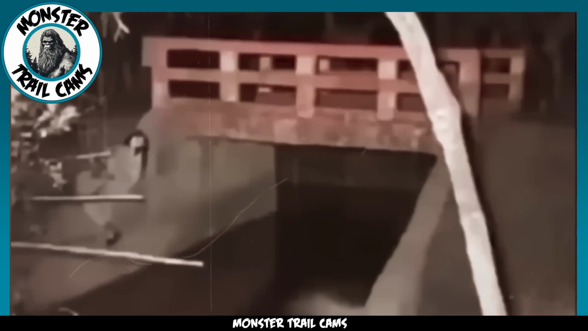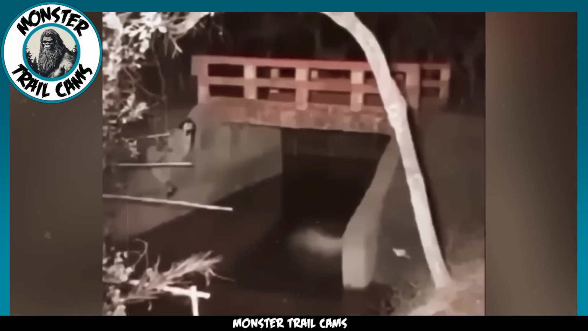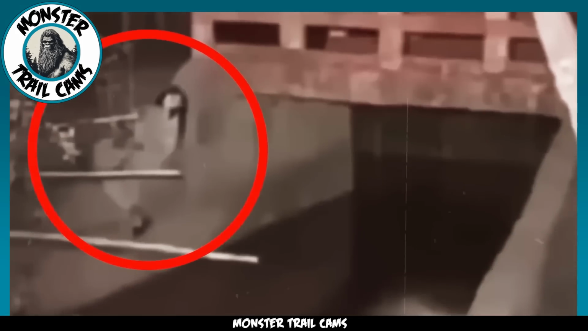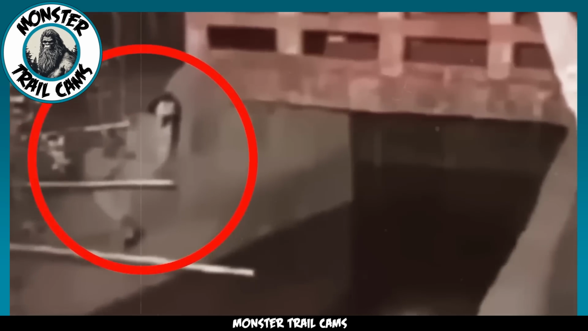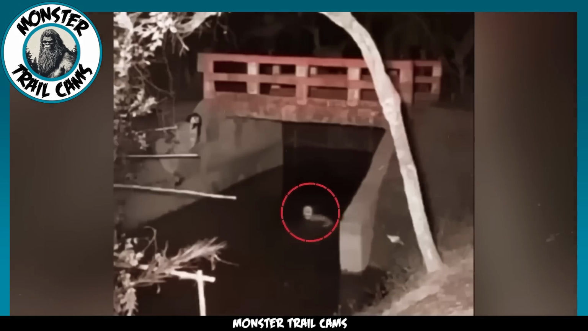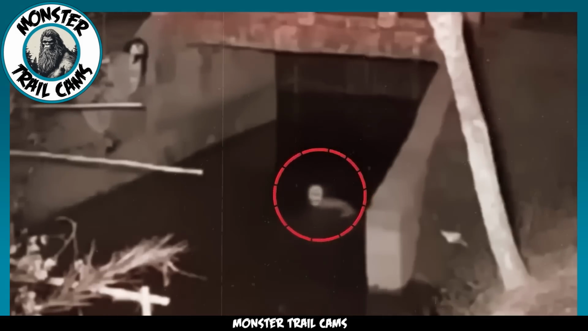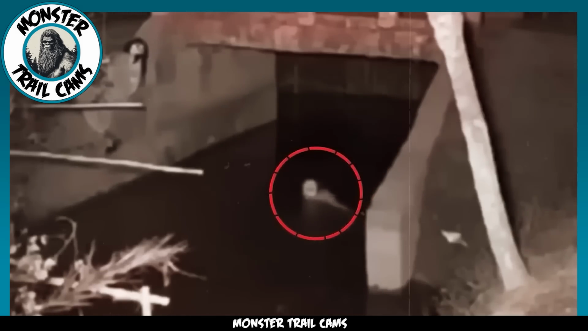While the ghost in the water is the star of this show, I'd like to turn your attention to the woman sitting on the other side of the bridge. We've watched this video multiple times, and she doesn't move even once during the clip, suggesting that she isn't what she appears to be either. So what exactly is going on here? Your guess is as good as mine.